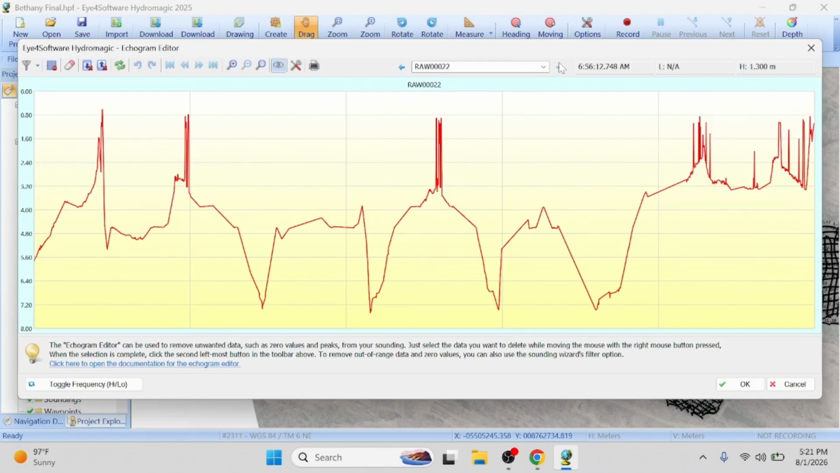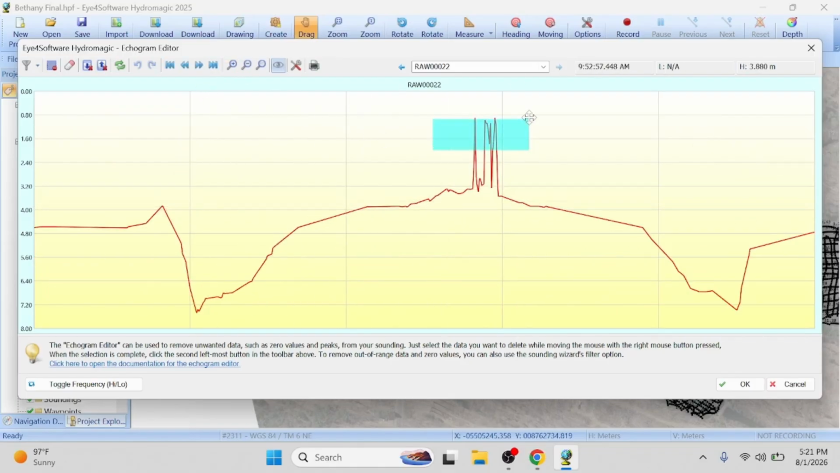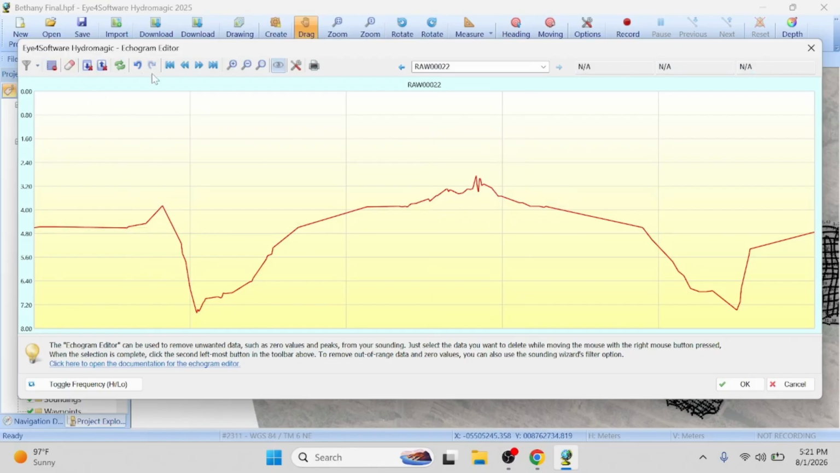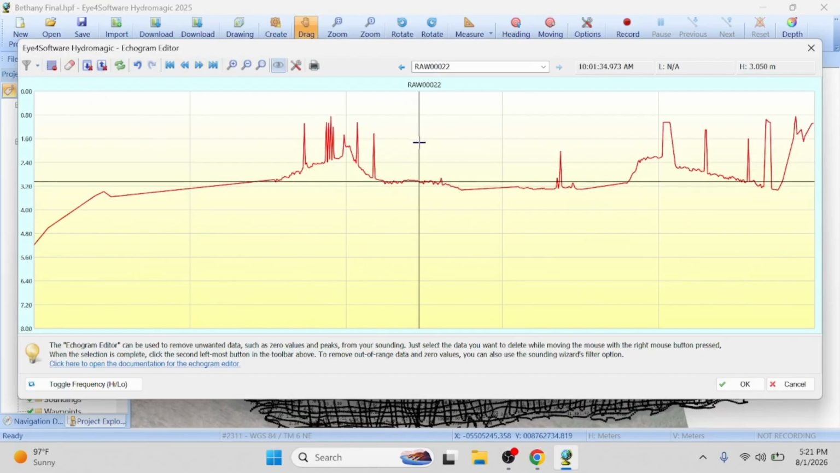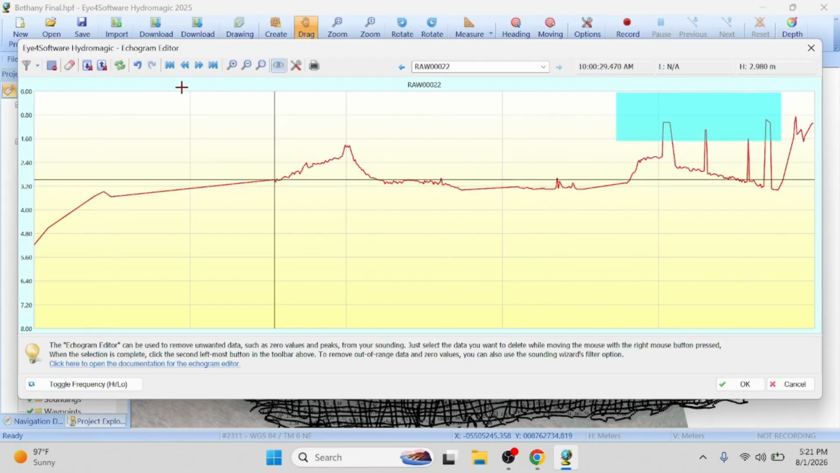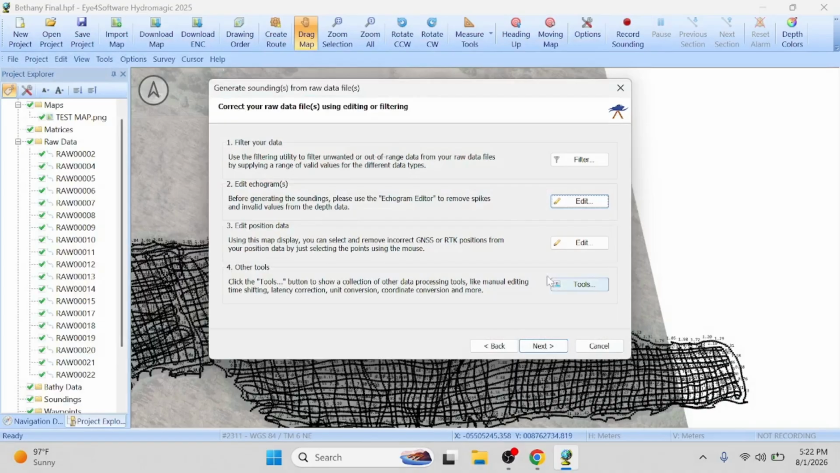So I'm gonna keep looking through. Yeah, this would be pretty spiky here. I would get rid of that. Maybe some of those. I'm gonna go moving on right along. Trim out all that. Trim out that. So this is cleaning data. This is part of the job. So we're gonna keep going through. Okay, let's just say I'm all done.